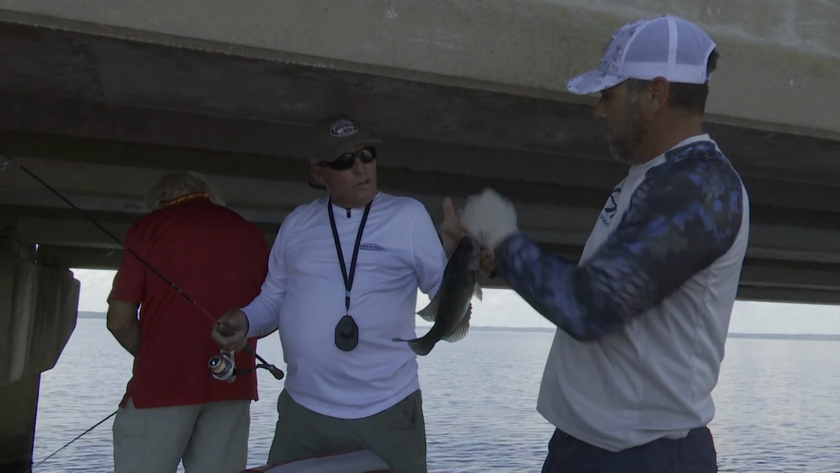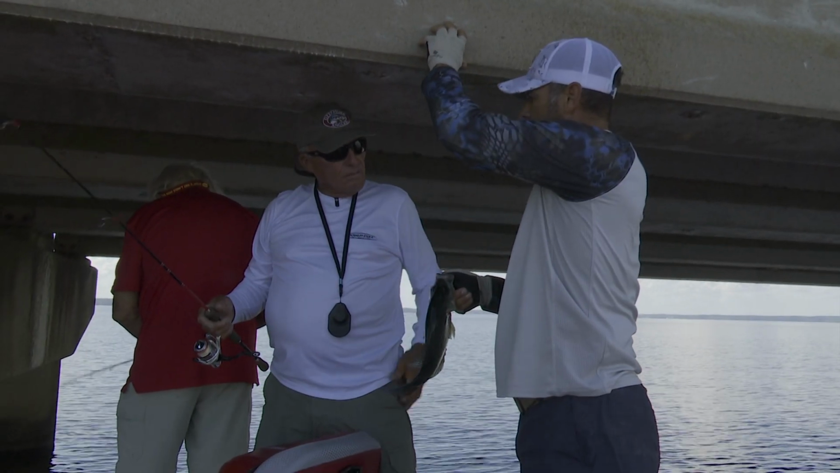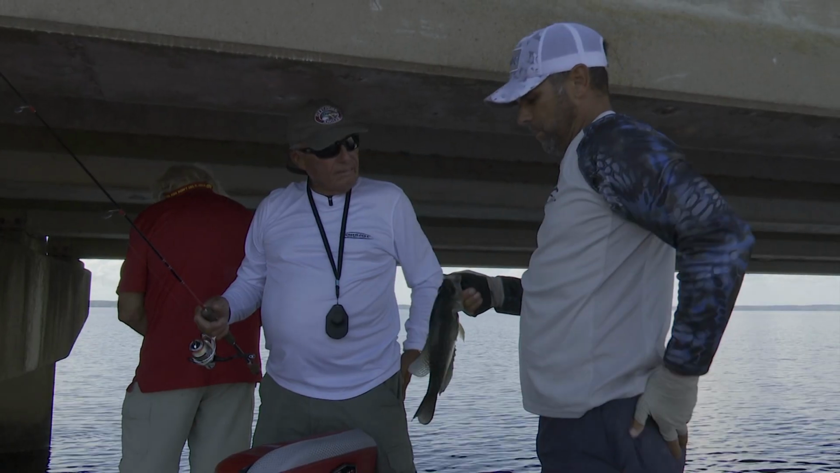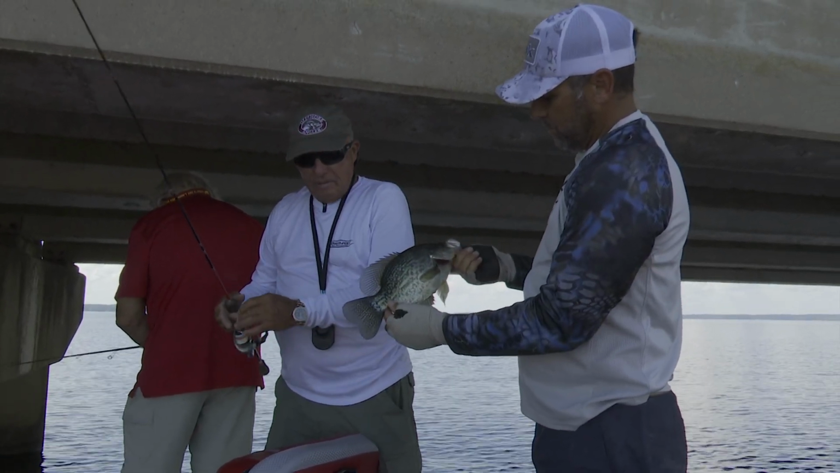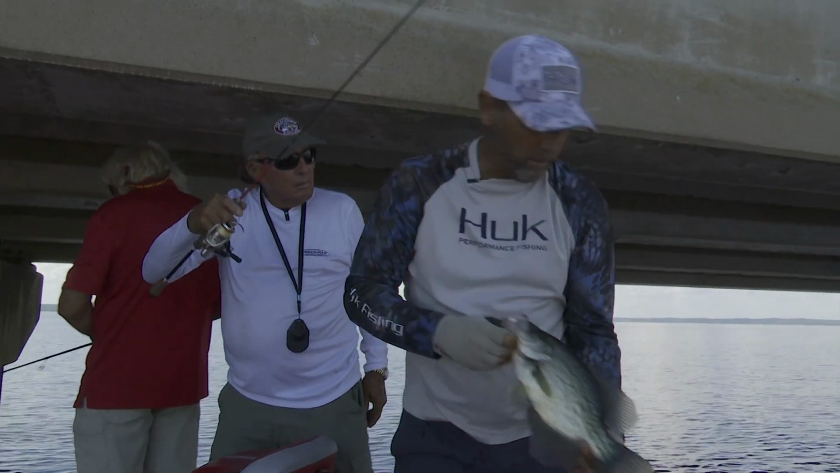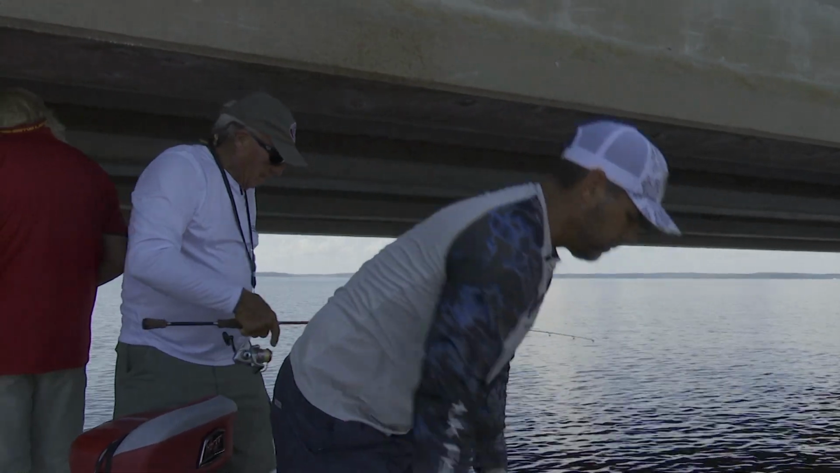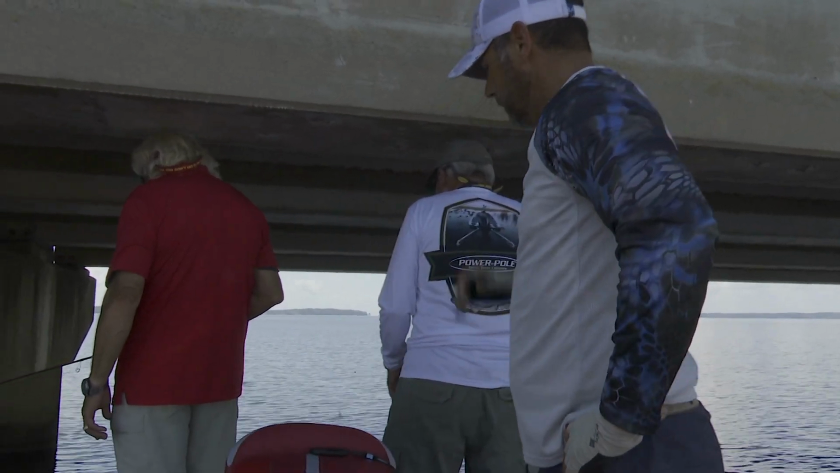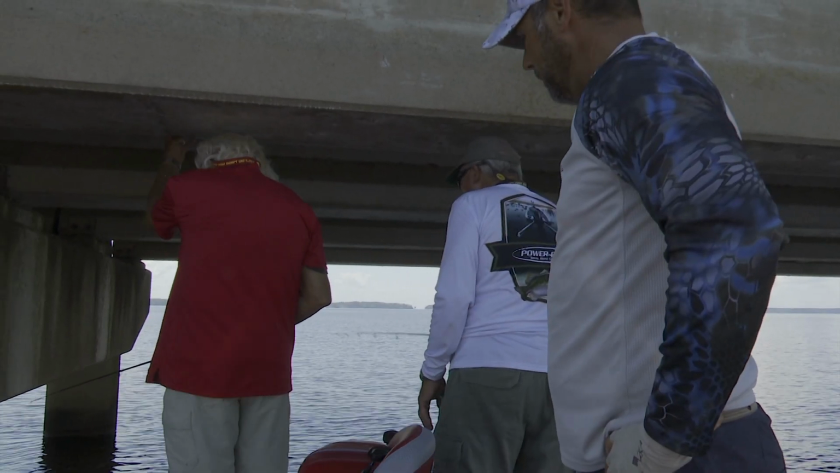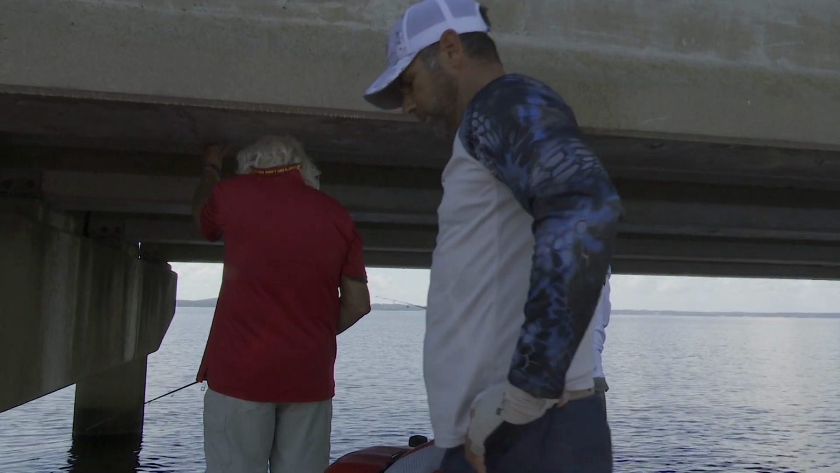Now, you use both the Garmin and the Lowrance, and they're all pretty similar, aren't they? Yeah, they're both good units. Jimmy has the Garmin and I have the Lowrance. They both get the job done almost identical. Go get another one. There are quite a few down there. I would suggest dropping it down and reeling up real slow.